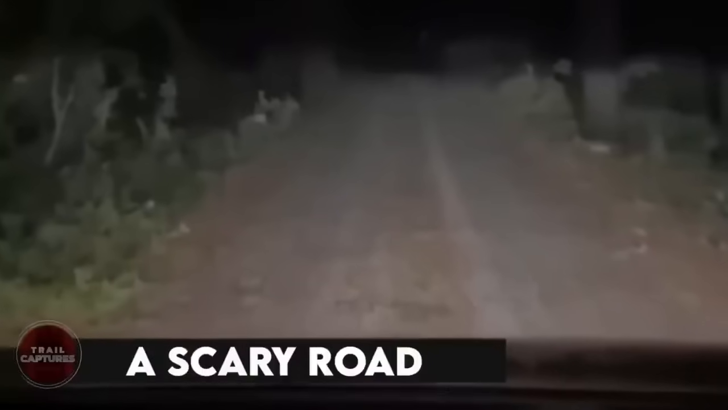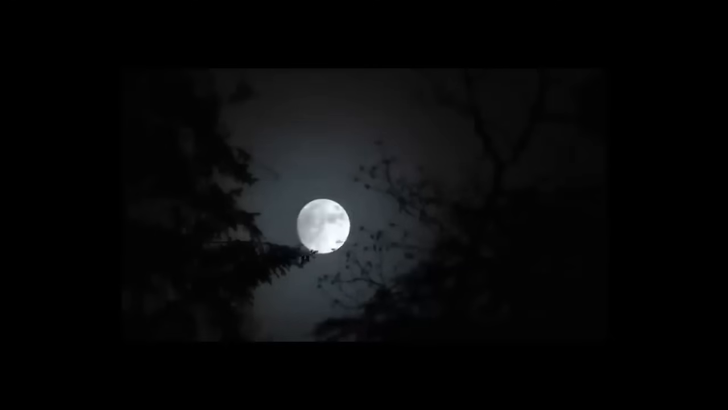A scary road. In the deep forest, there's this creepy road surrounded by tall trees. The moonlight makes the shadows look really spooky on the ground. All of a sudden, a camera starts recording, and it catches something super scary. You can hear strange noises getting louder and closer, like something unknown is coming.